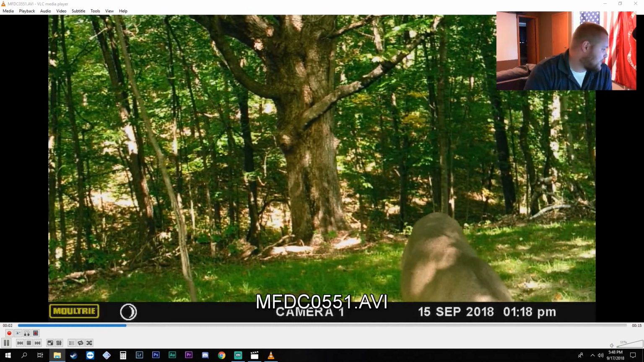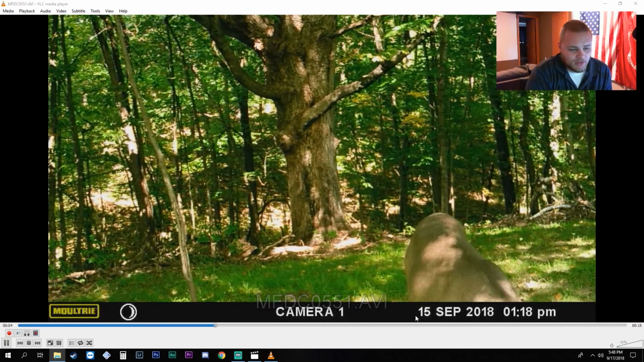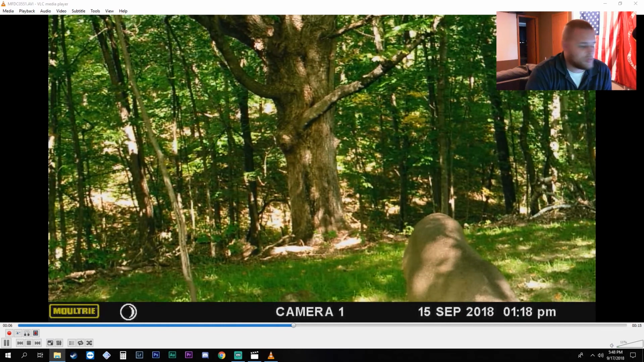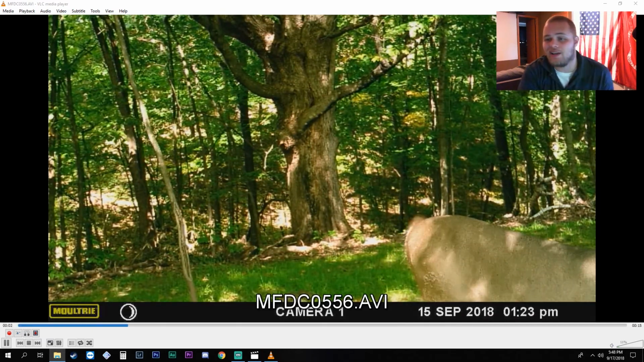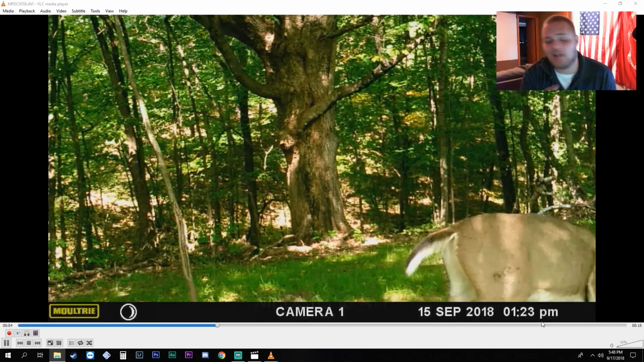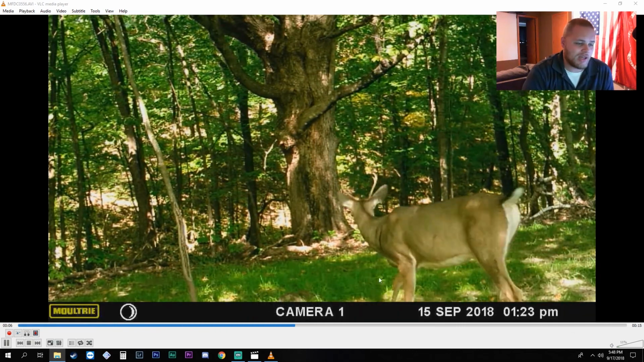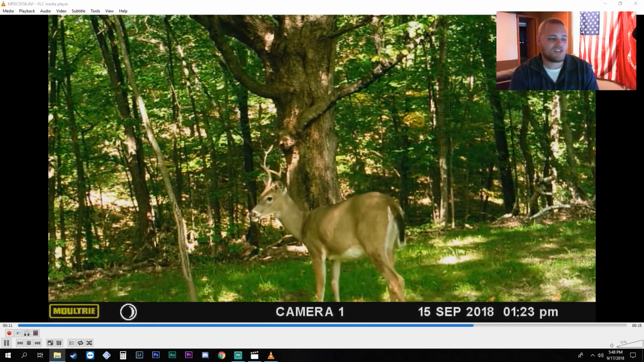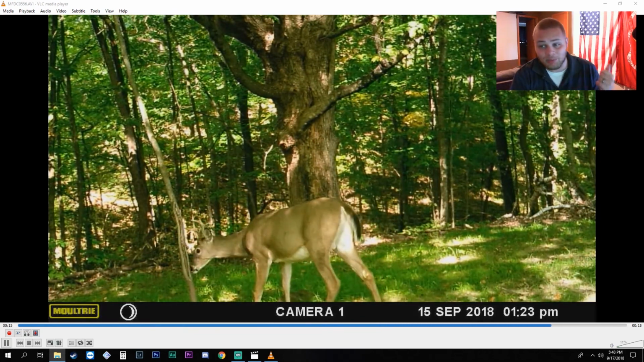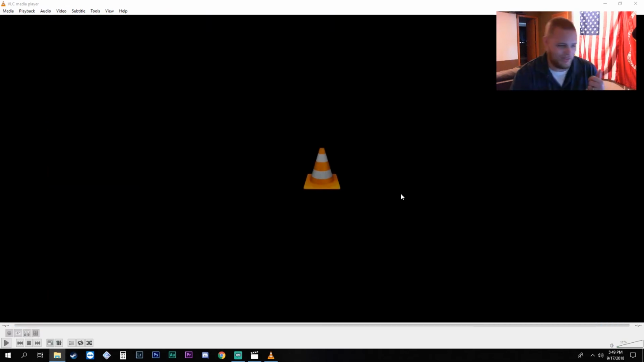It's just this little guy, and you can see on the 15th, so opener at 1:18 p.m. he was there. At 1:23 he was there, and at 1:26 I was standing there because I was seeding it and stuff, getting the last touches. So right now this deer's weirded out because he probably hears the weed whacker coming in on the trail. But that's it. That was it for Trail Camera Tuesday from my cameras.